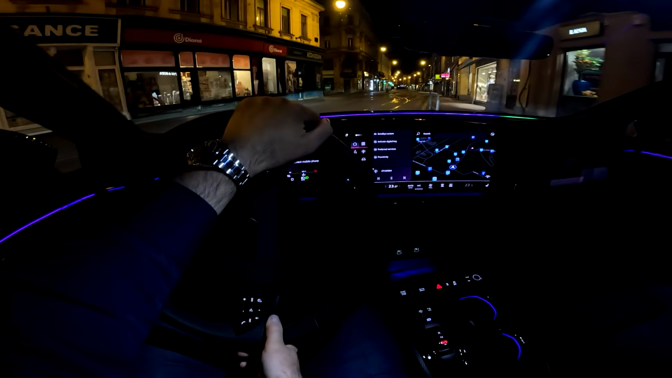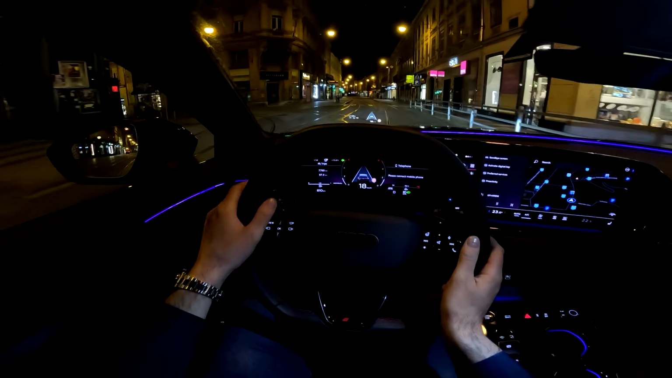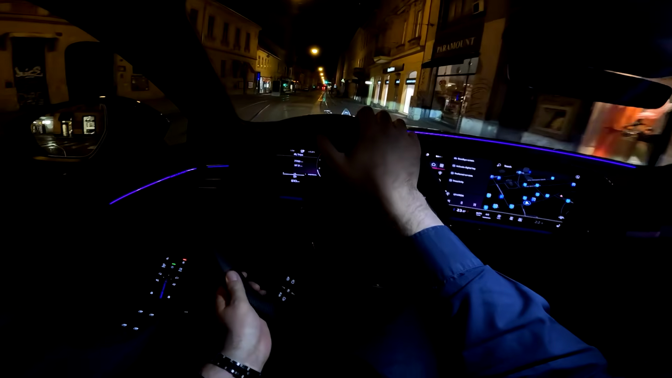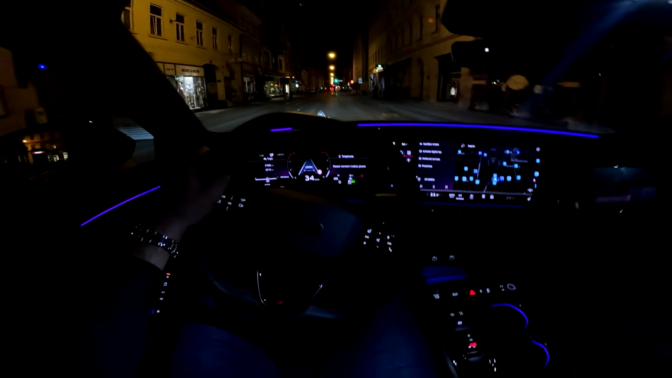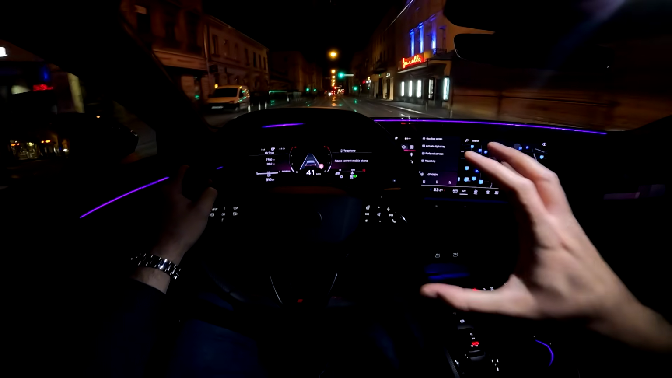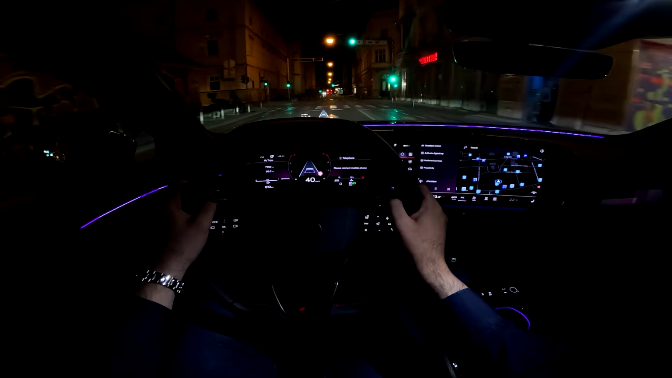Let's also mention that the current top of the line model is the S5 with the V6 TFSI engine producing 367 PS. So those are the options when it comes to powertrains. Tell me in your comments which one is your favorite and which one would you choose. I quite like this diesel, and again it's very smooth.